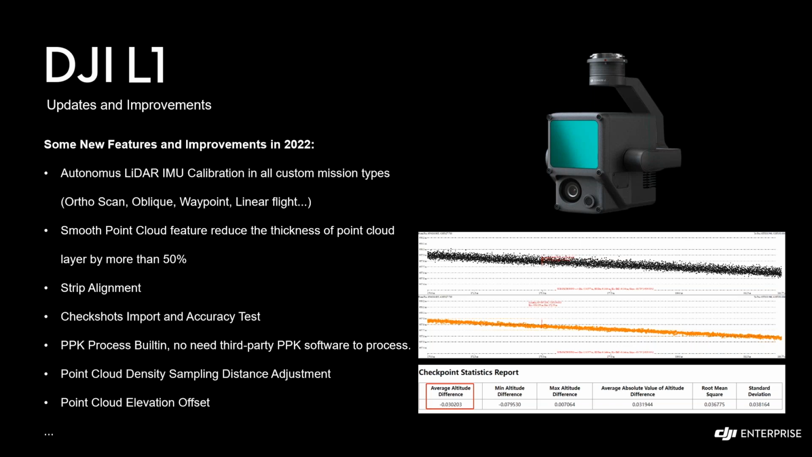We also have elevation offset. Once you have your average altitude difference from the check shots accuracy test report, you can apply that average altitude difference offset in Terra to further improve the accuracy of your results. And as I mentioned, we're continuously improving this product by releasing more and more functionalities.